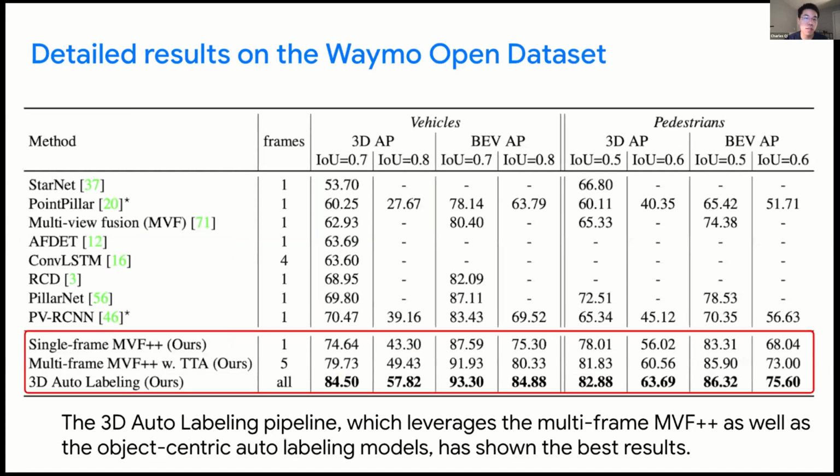And lastly, more importantly, even on top of this very strong multi-frame detector, our whole pipeline, which includes the object-centric refinements through object tracks, shows further large improvements. On vehicles, we see a further gain of around 5 points in the average precision, and even more at the higher standard of 80% IOU, where the gain is more than 8 points. It also applies to pedestrians, although the improvement is not as large as that for vehicles.